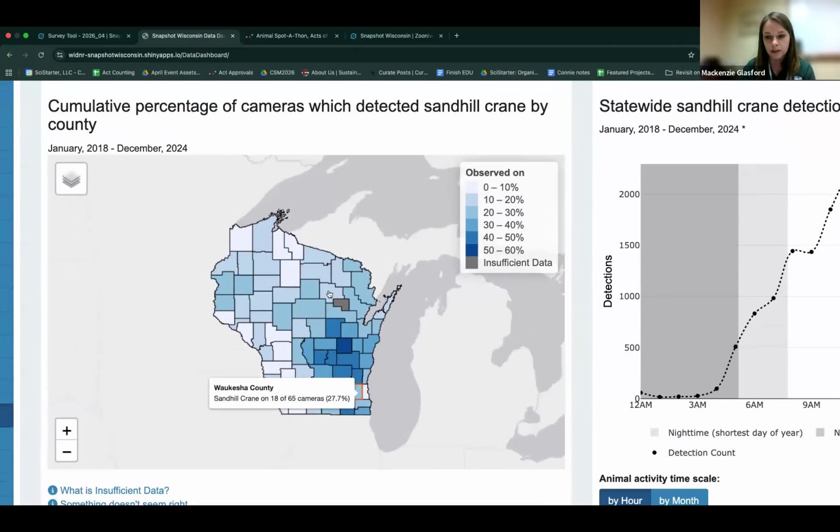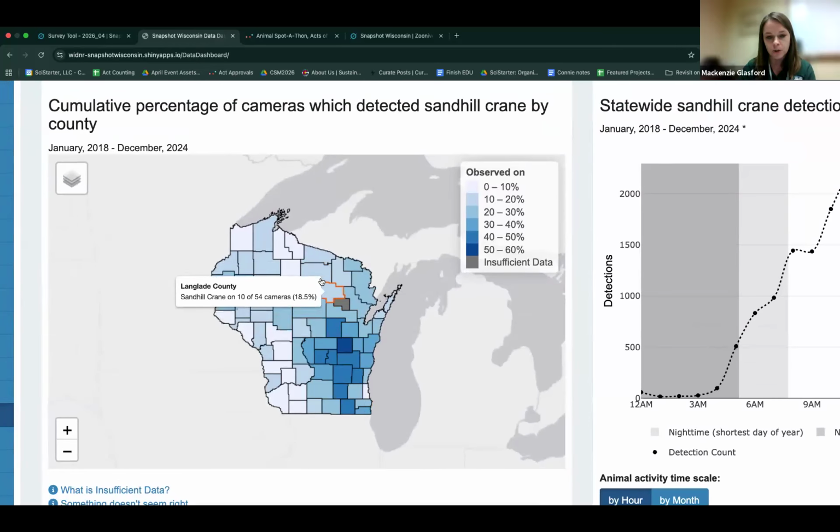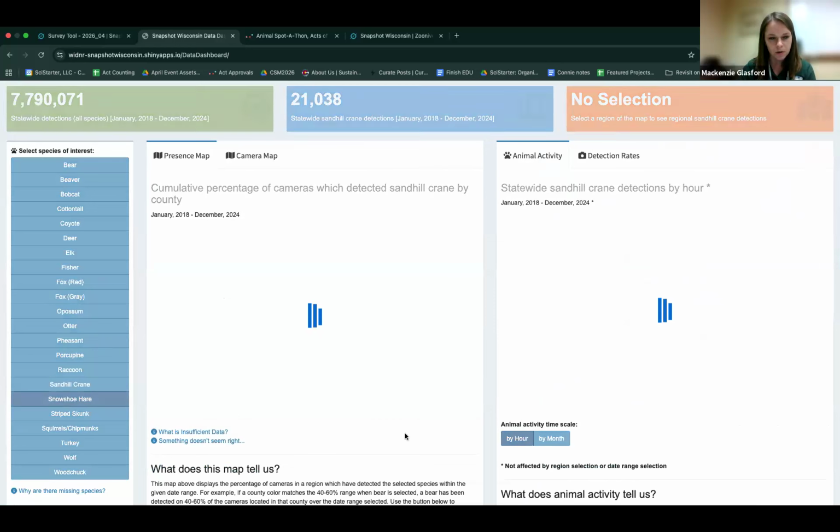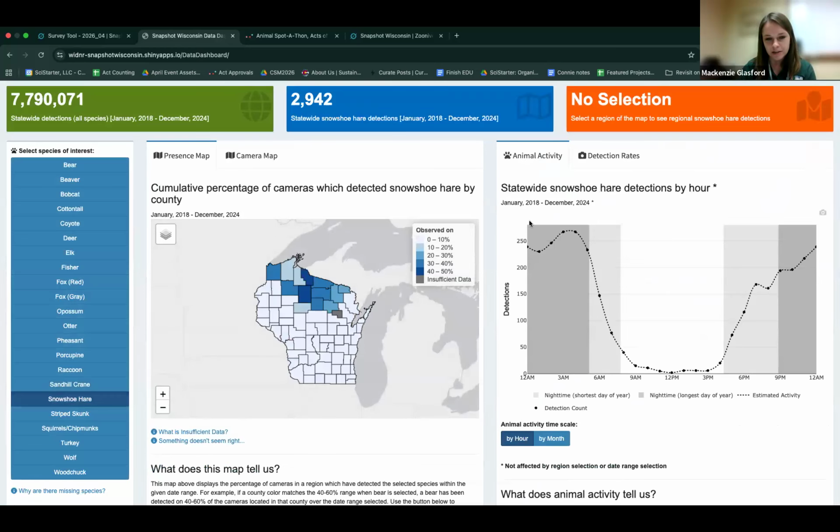This could be very helpful when you're classifying on Zooniverse. We use a couple examples like snowshoe hare. This will show the detection. See, they're only detected in the northern regions of the state. So let's say the photo was from way southern Wisconsin. You would know by looking at the data dashboard that it's probably unlikely that the photo was a snowshoe hare. So it's definitely a tool where you could look just out of curiosity, maybe you're wondering where certain species are detected across the state, or you can use it to help with classifications as well.